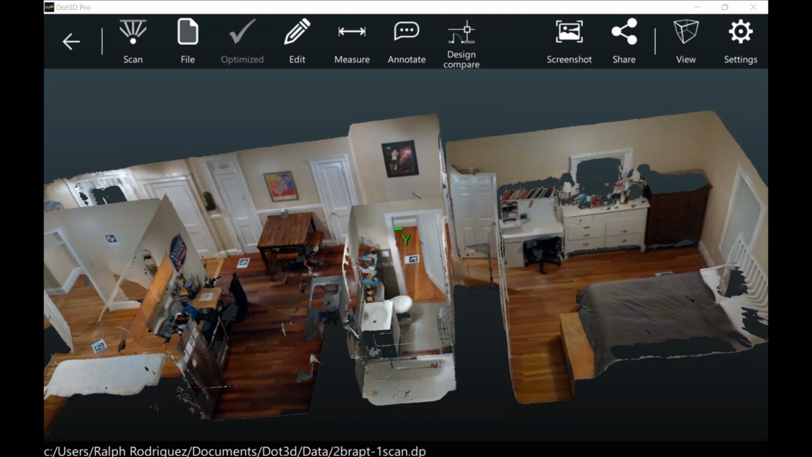So there's questions about the tracking camera and if this will help mitigate scan drift over larger areas. It definitely may be able to do that.